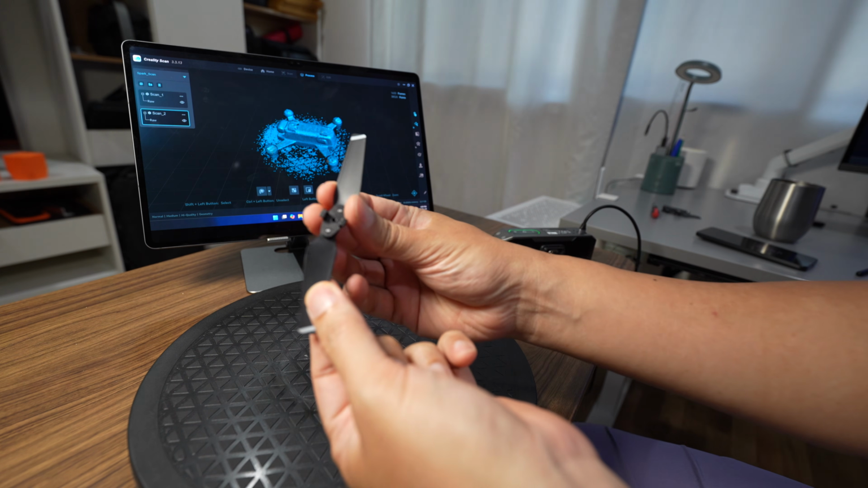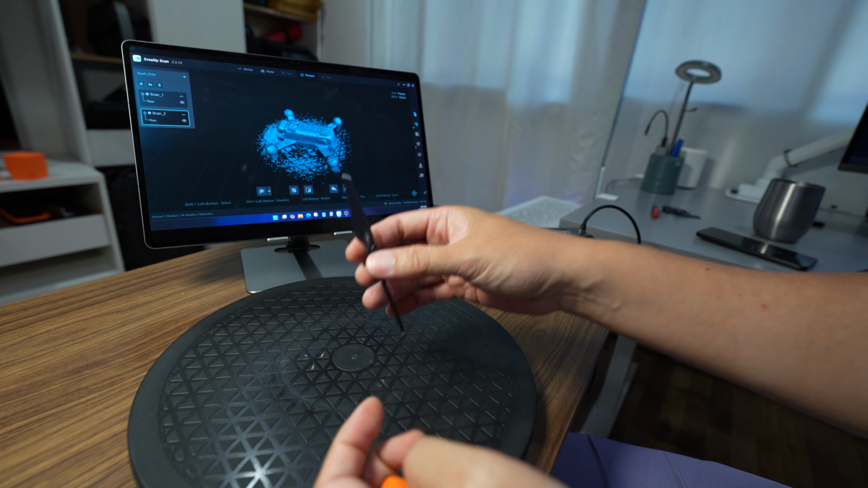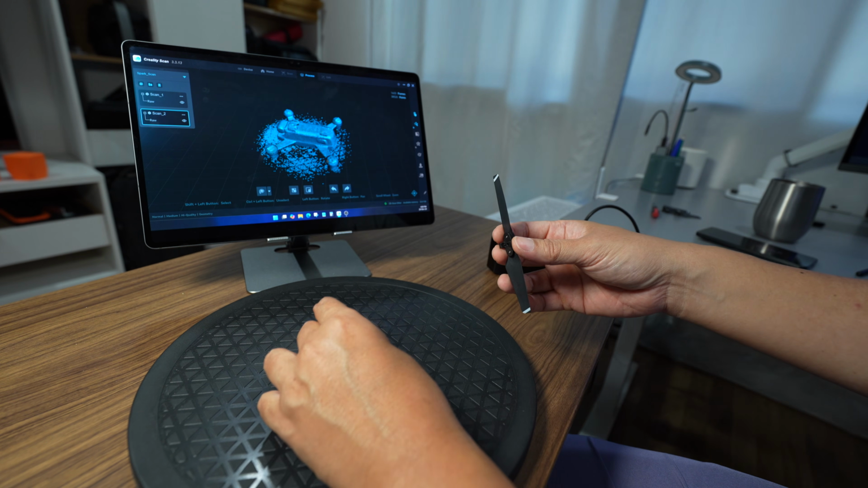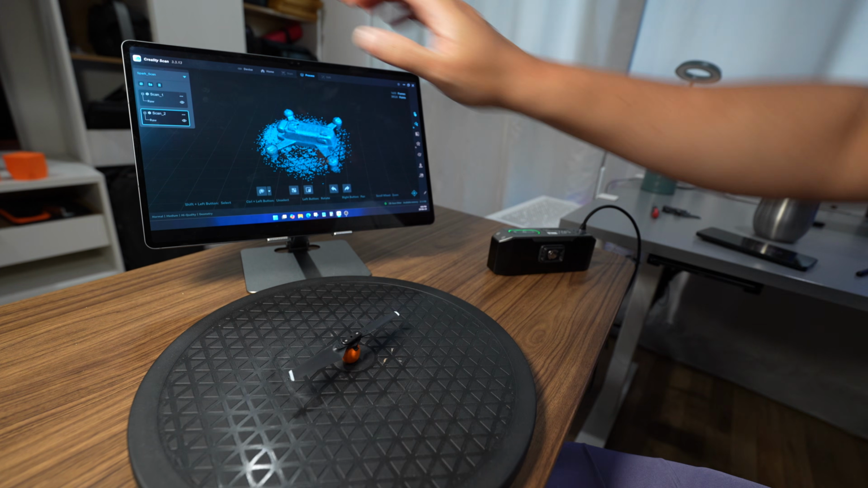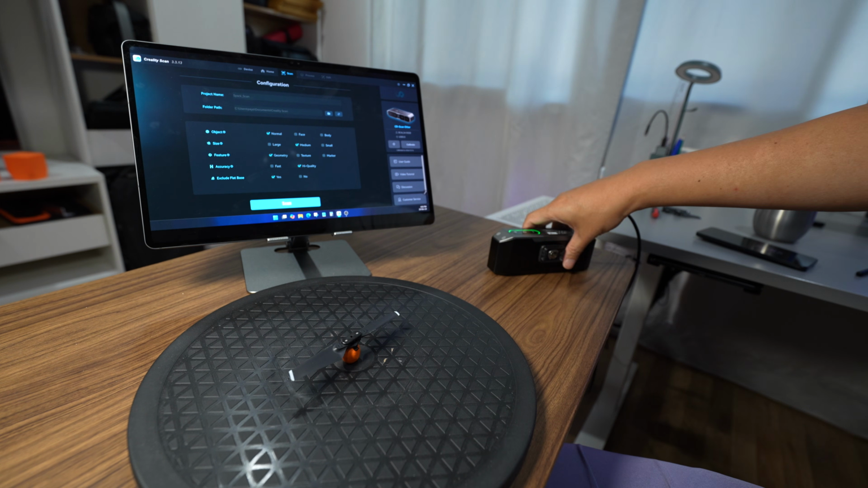Okay, next I will scan a propeller. They all look the same, so I will scan just one. I put it on a clay, like so. Okay, make another scan. I use medium mode.